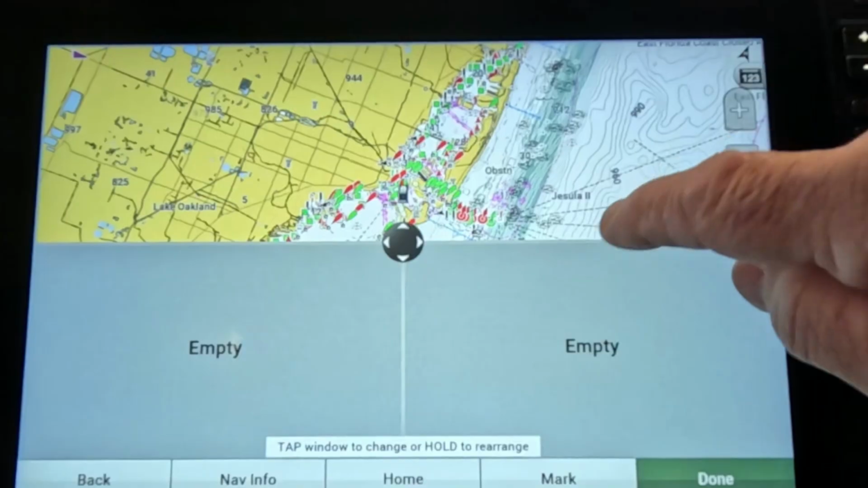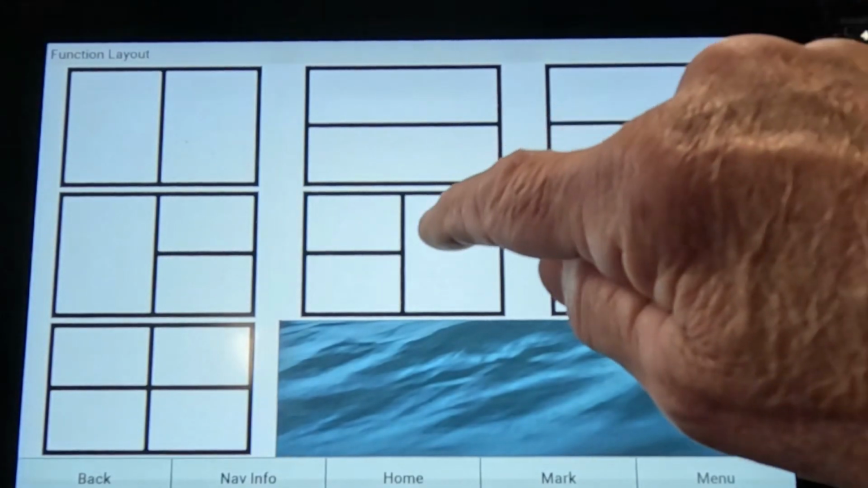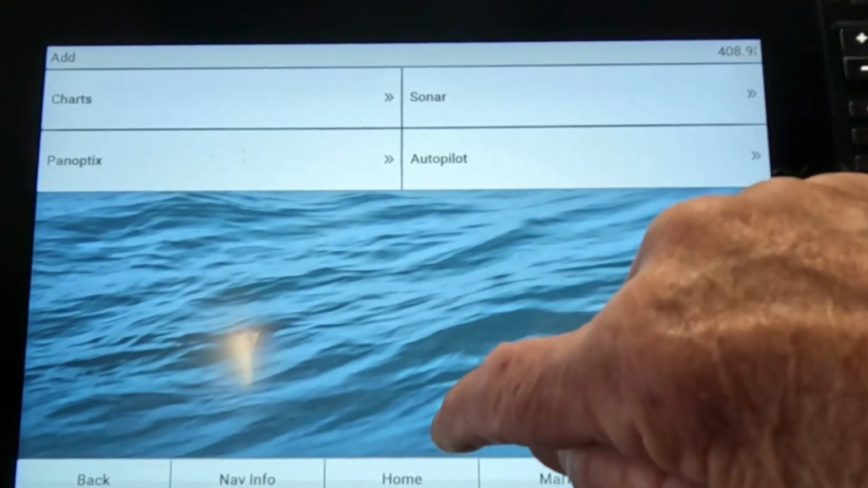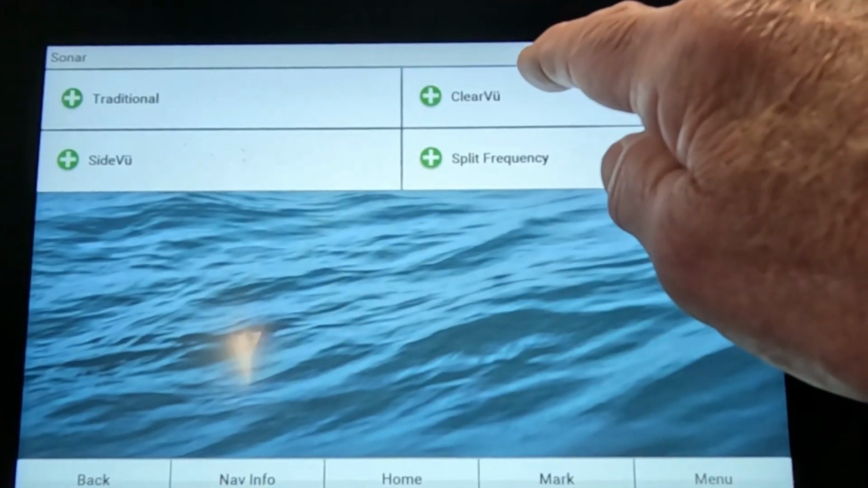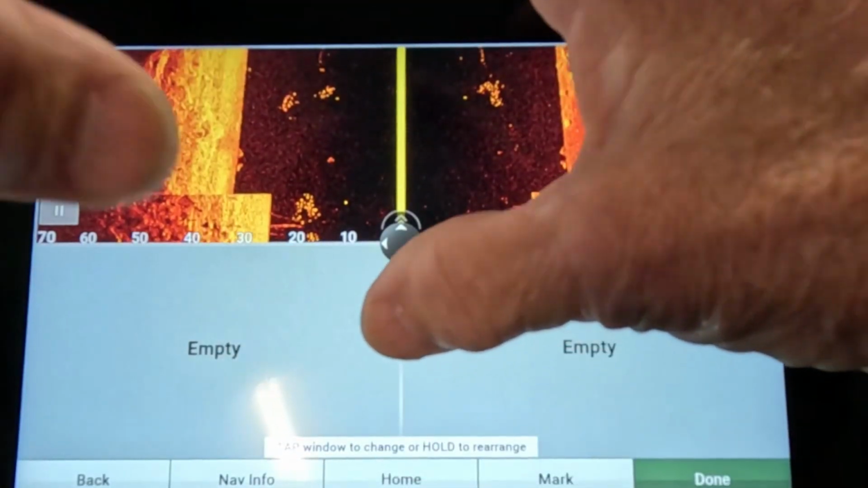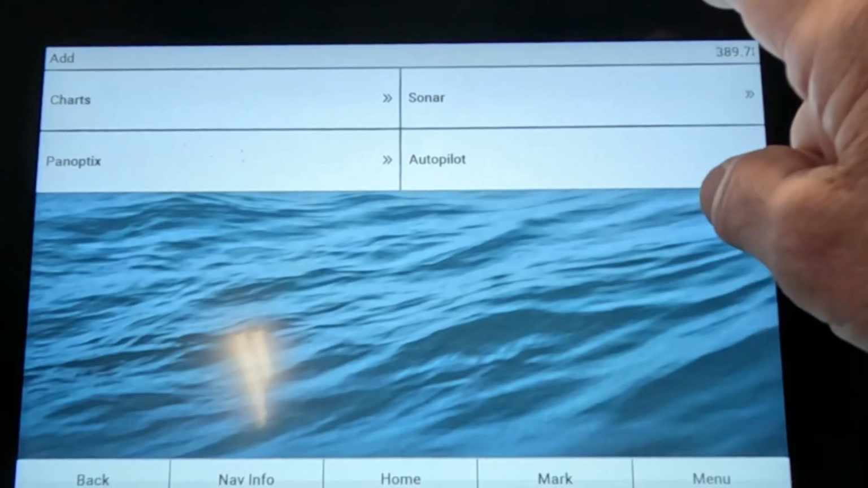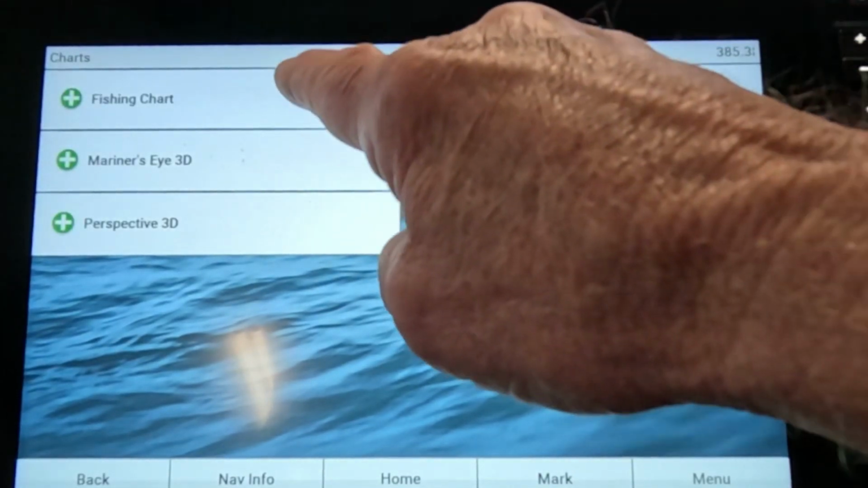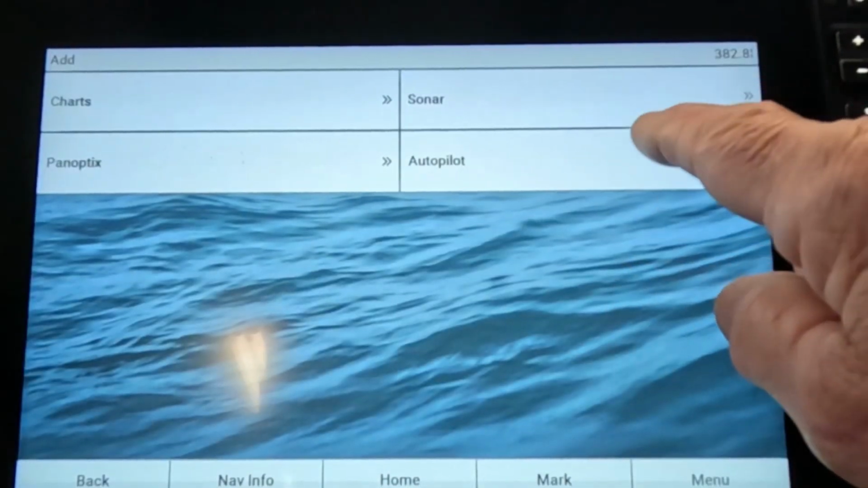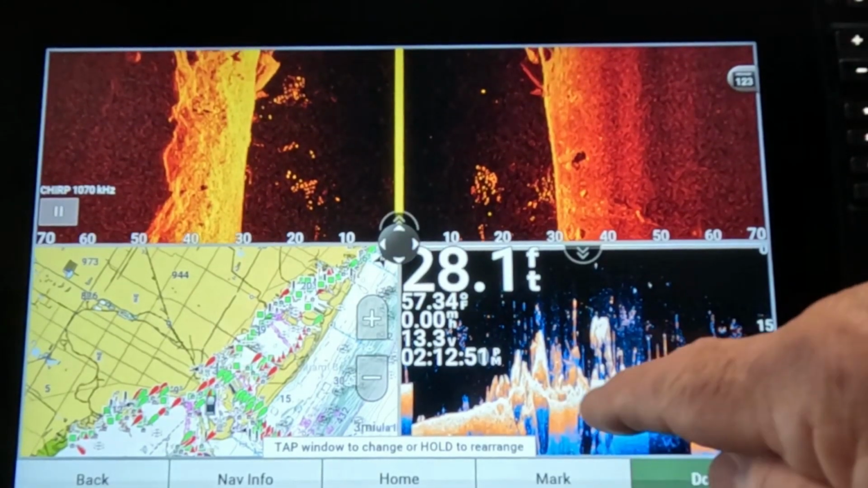I messed that up. Let's go back. Sonar, that's what I'm looking for. Click sonar. I'm going to put SideVü in that top one right there because of the width of it. And this one over here, I'll put my fishing chart, because right now I'm fishing. I want to see where I'm going. And this one over here, I'm going to put downView, which is called ClearVü. So now I've got everything that I need.